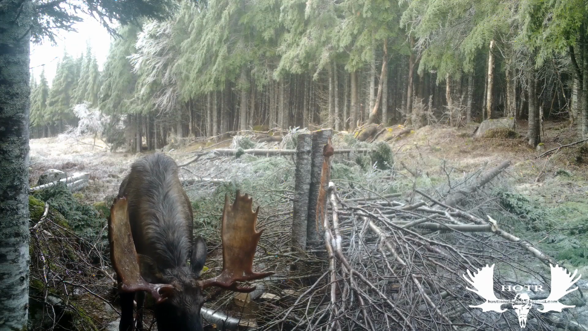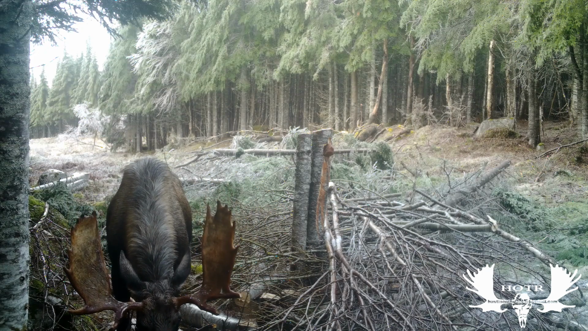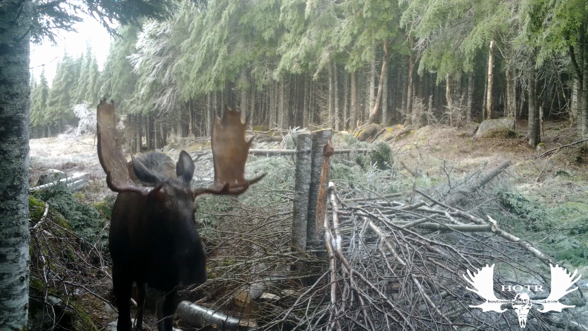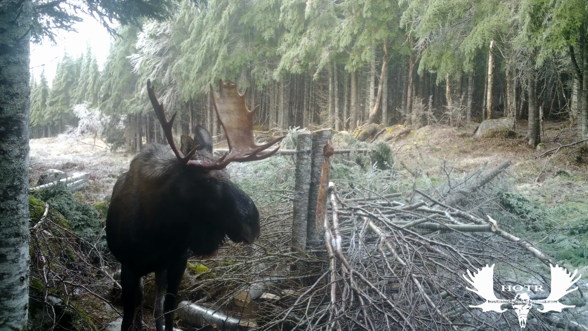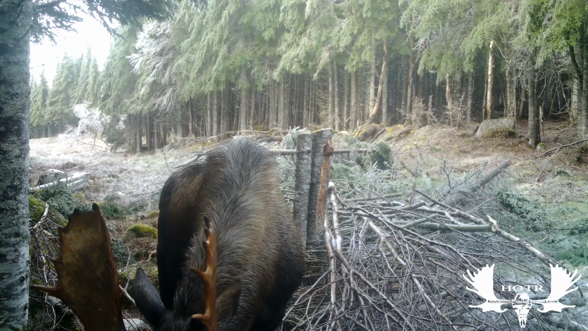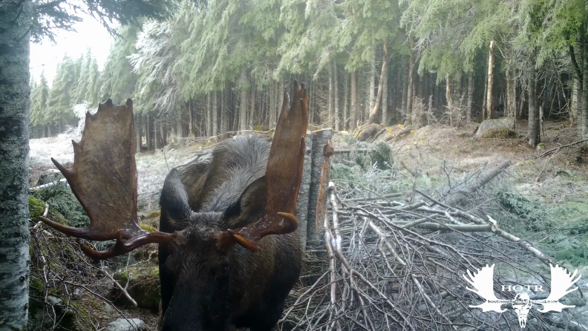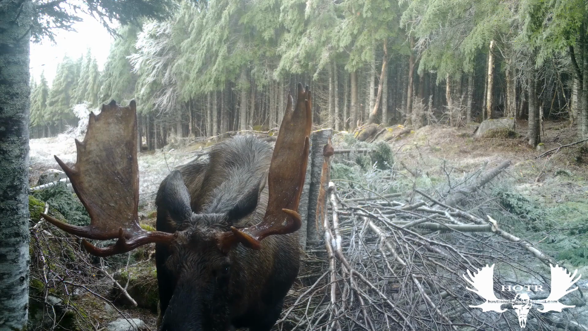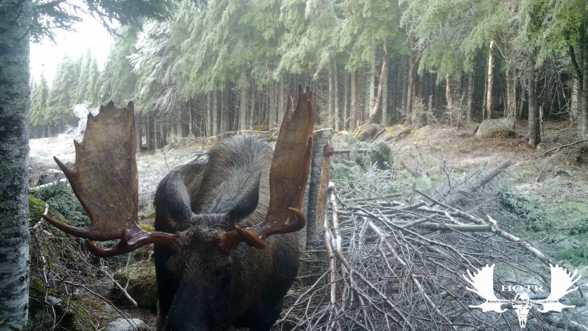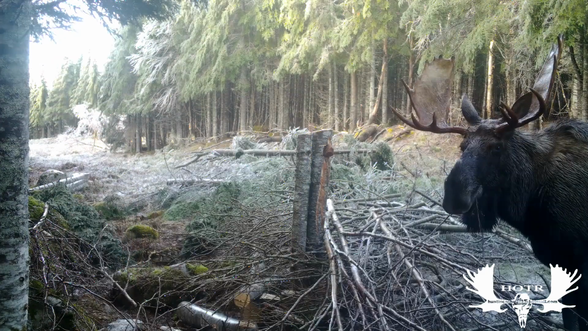This was the biggest bull that I got on trail camera in 2023, and I was just enjoying getting as much footage of him as I could. After a long, hard rut, I'm sure that the moose appreciate a free meal, so I cut in a pile of birch trees just so that they can feed on.